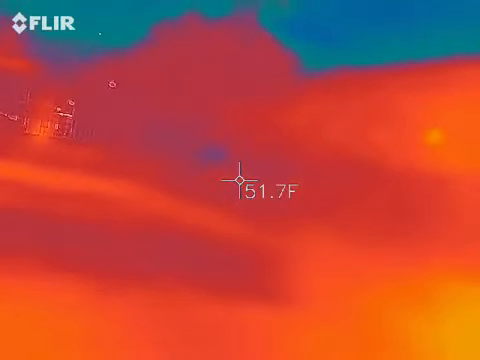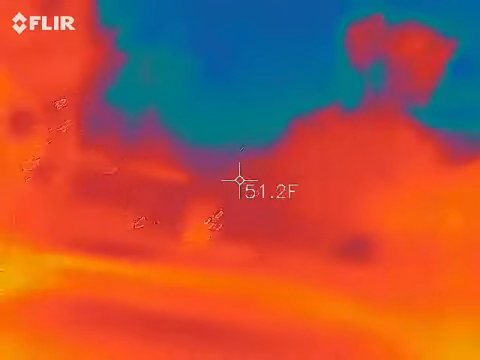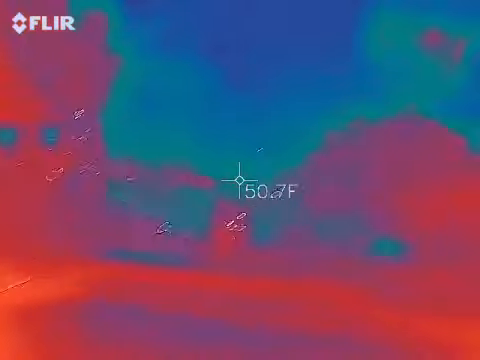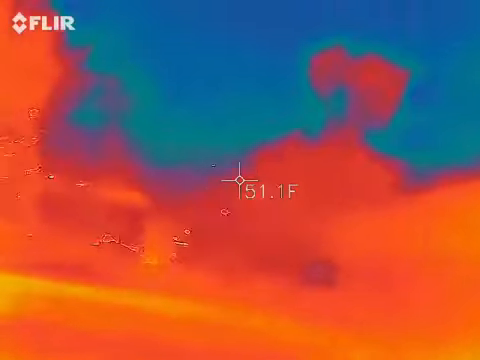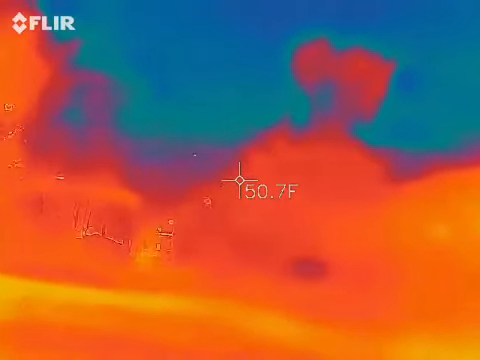So you always want to try to keep somebody in view. The reason for that is because we are now a base. When you face a blank wall, you're probably going to have mostly one color, all red or a blending of purple. With one person in view, our skin's the warmest thing out here, so now we're the base. Everything else around it, the colors are going to fluctuate nicely for you.